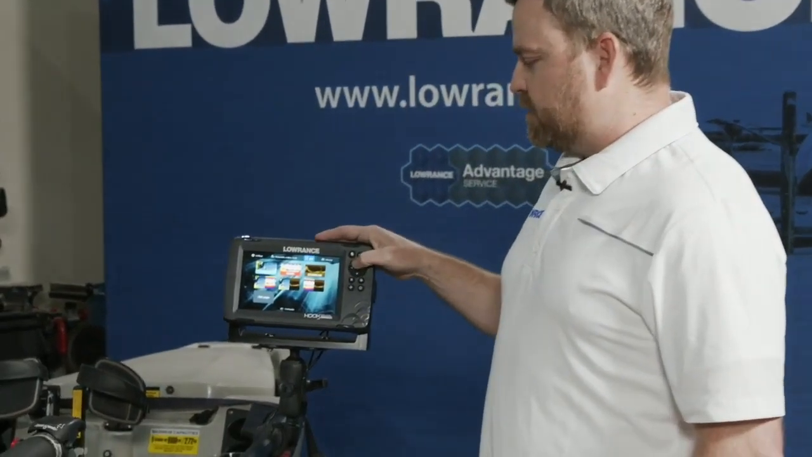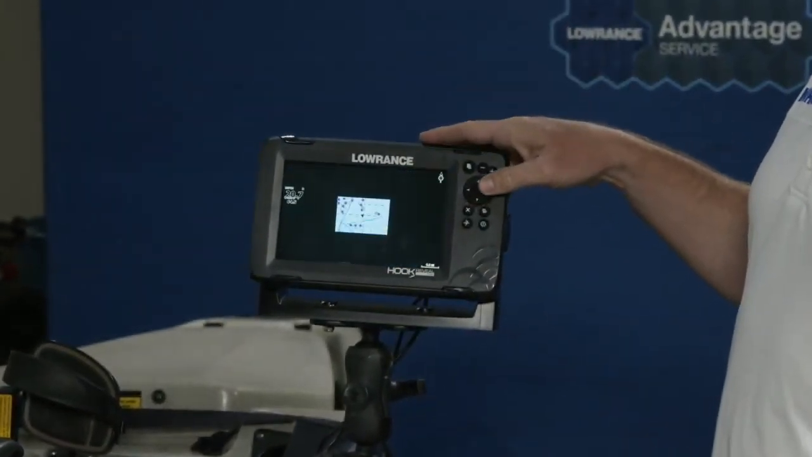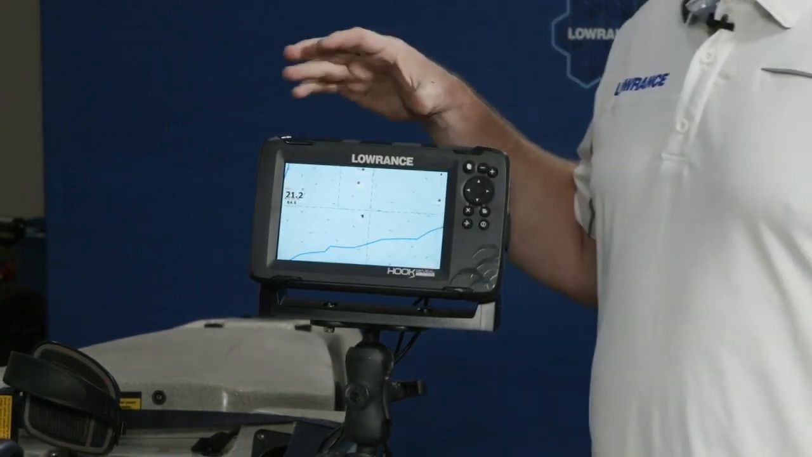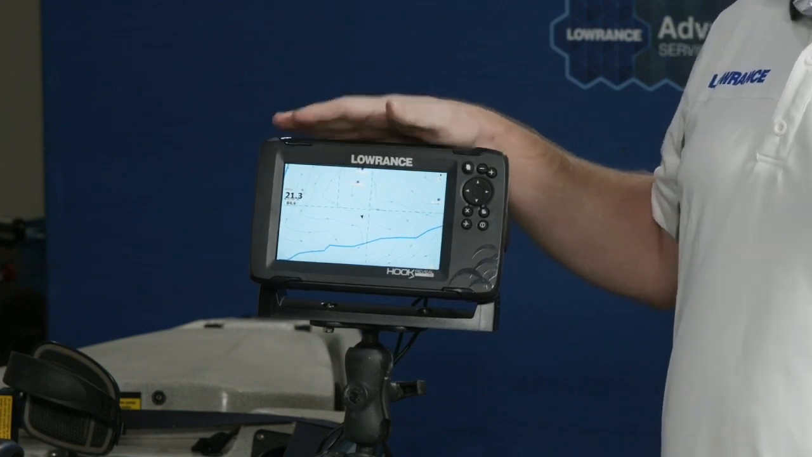The other thing I want to talk about that we've drastically improved with the Hook Reveal units over the Hook 2 is the built-in embedded mapping. We have an amazing built-in map in this product that has almost 4,000 US inland lakes embedded right in it.